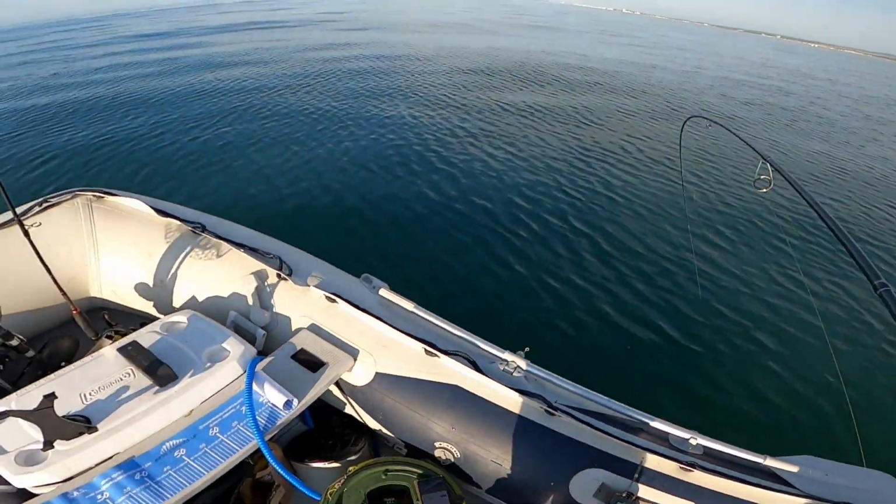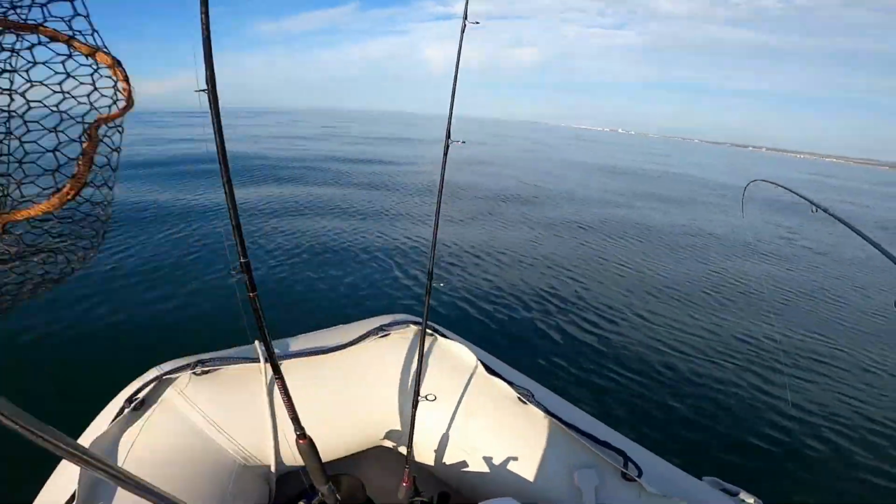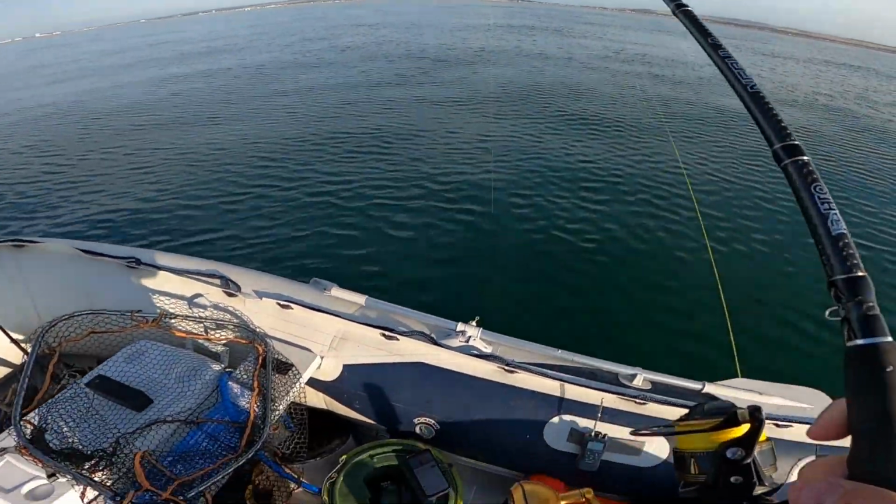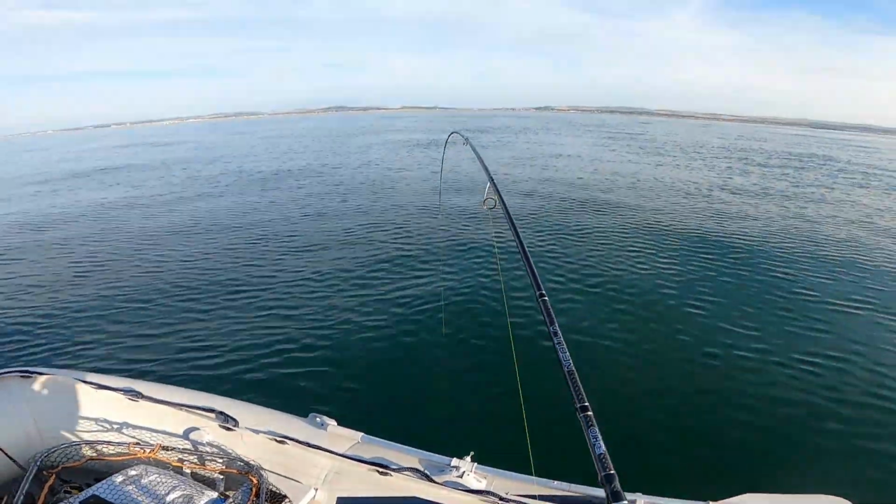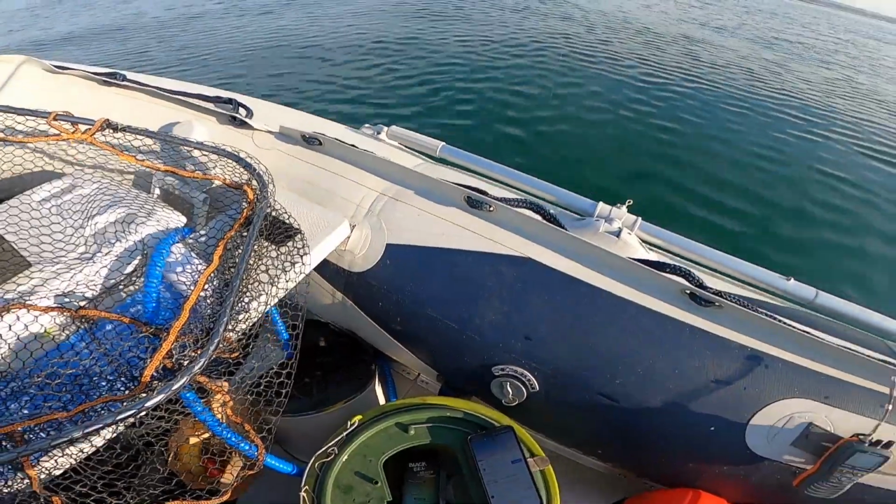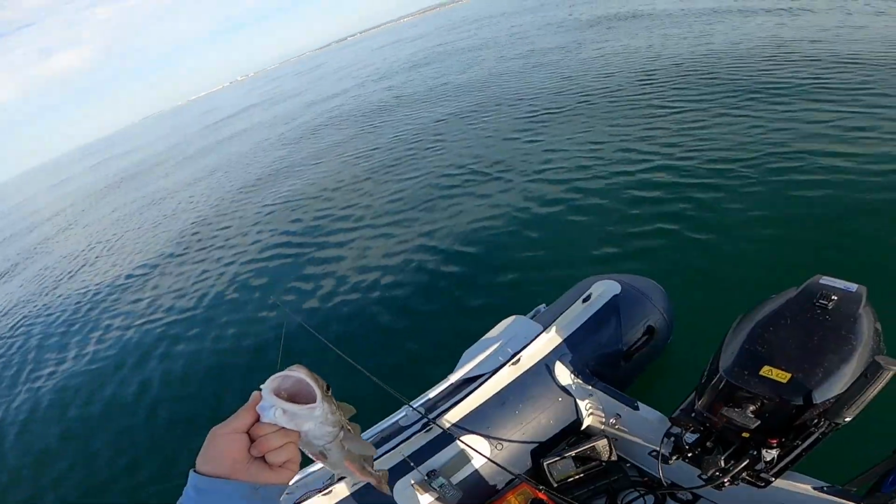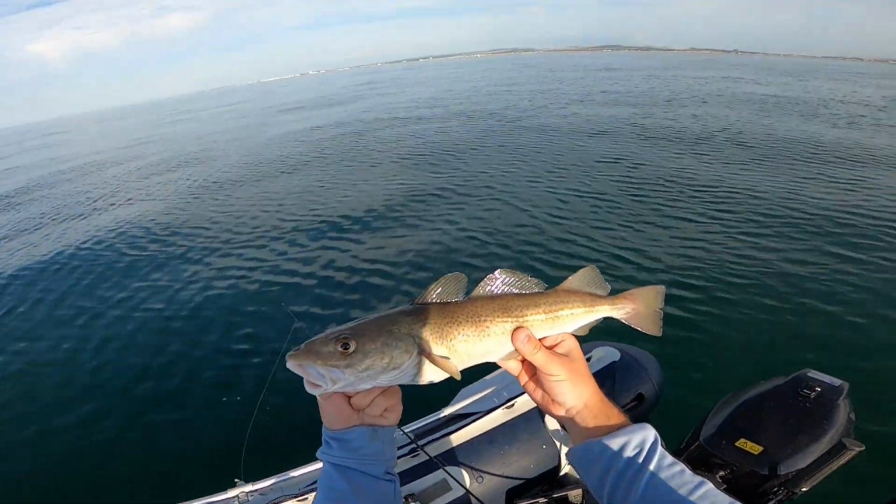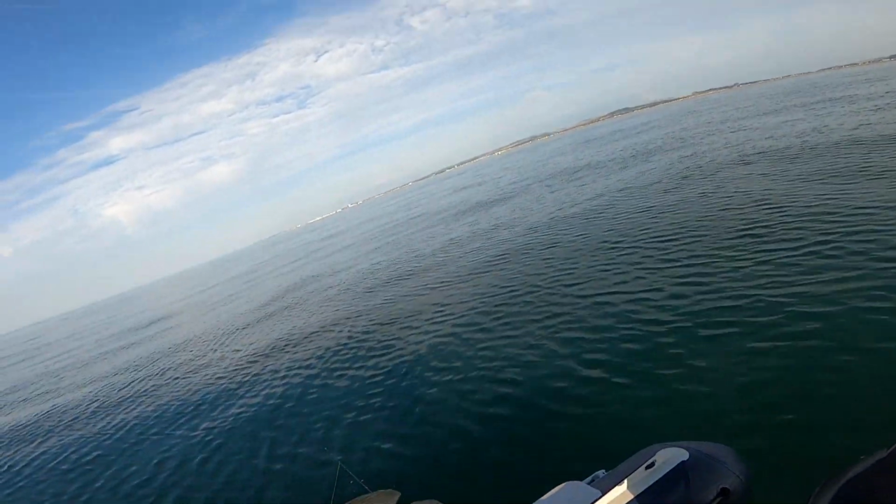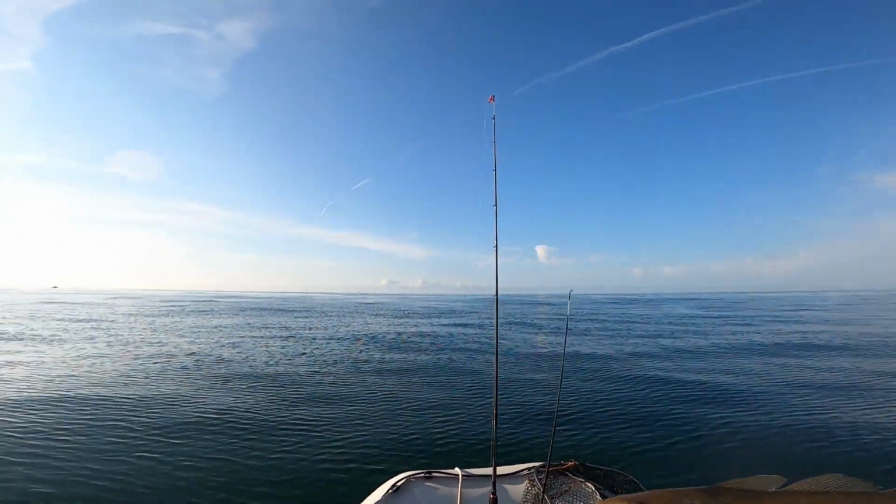Yes. Now this is a better fish. Oh my god. Yeah, this is a better fish. This is what I've been wanting. This could be the cod. Get that rod bend. What was we saying then, yeah? Cod, right? First cod of the year. Bring it on. Yeah? Nice little codling.